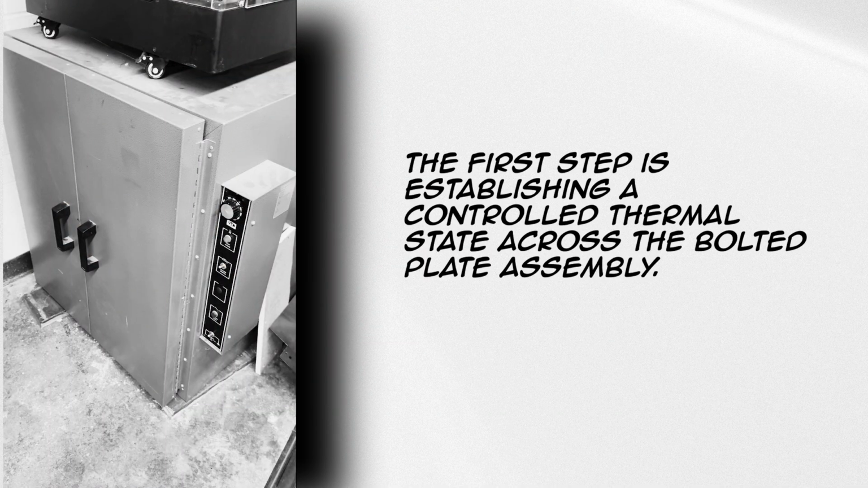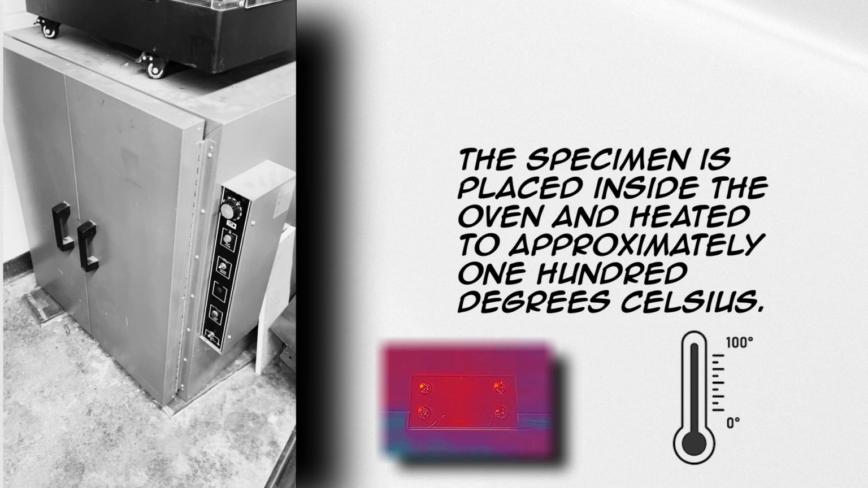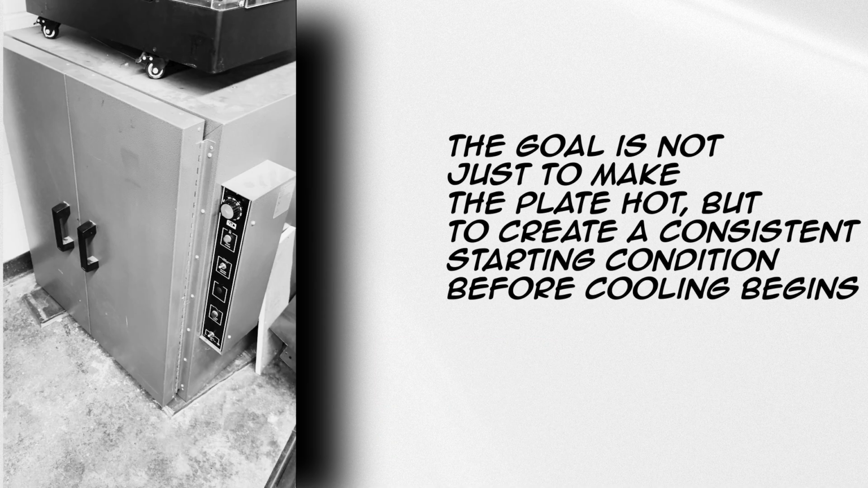First step is establishing a controlled thermal state across the bolted plate assembly. The specimen is placed inside the oven and heated to approximately 100 degrees Celsius. The goal is not just to make the plate hot, but to create a consistent starting condition before cooling begins.